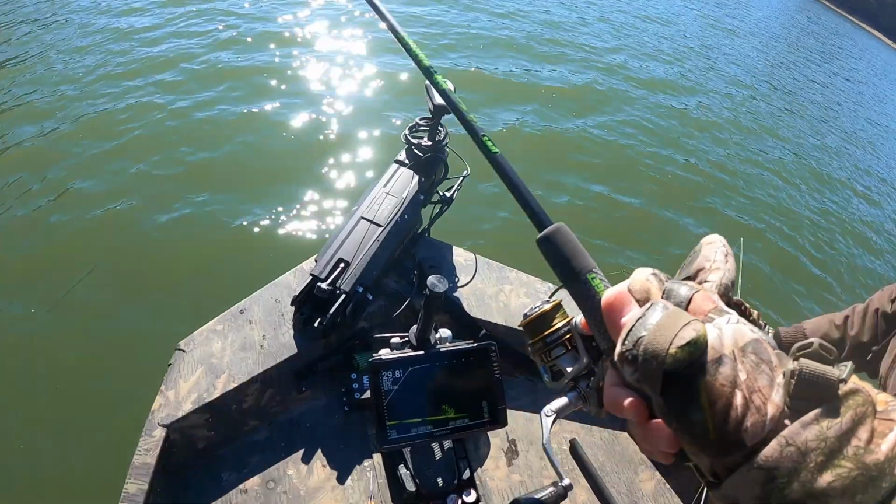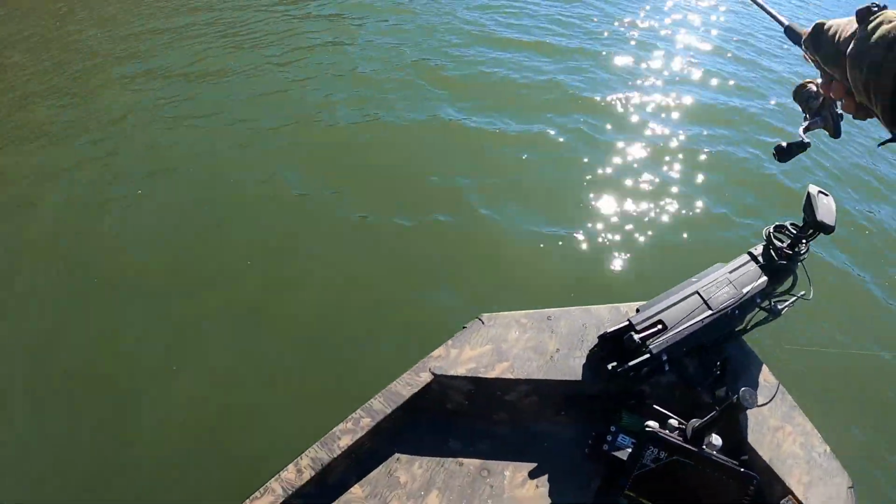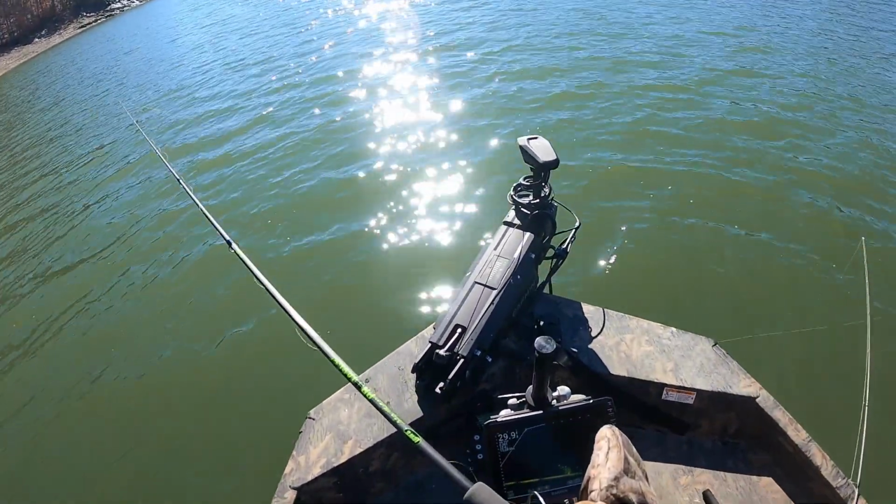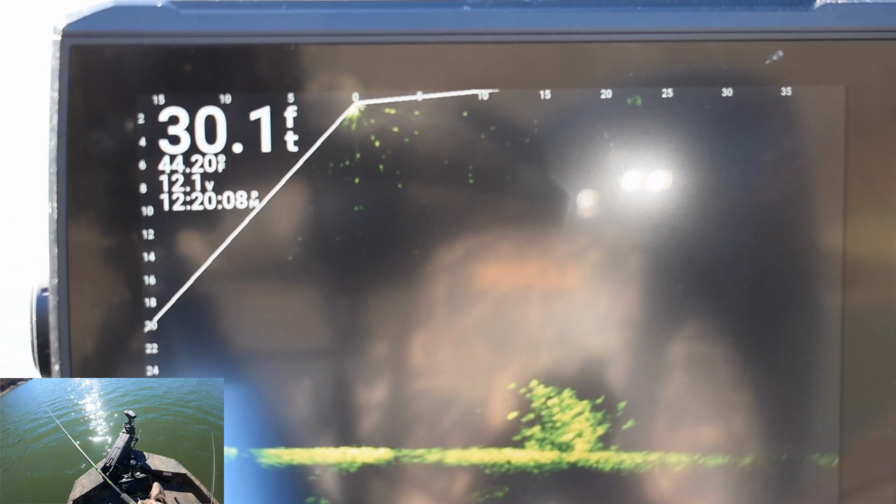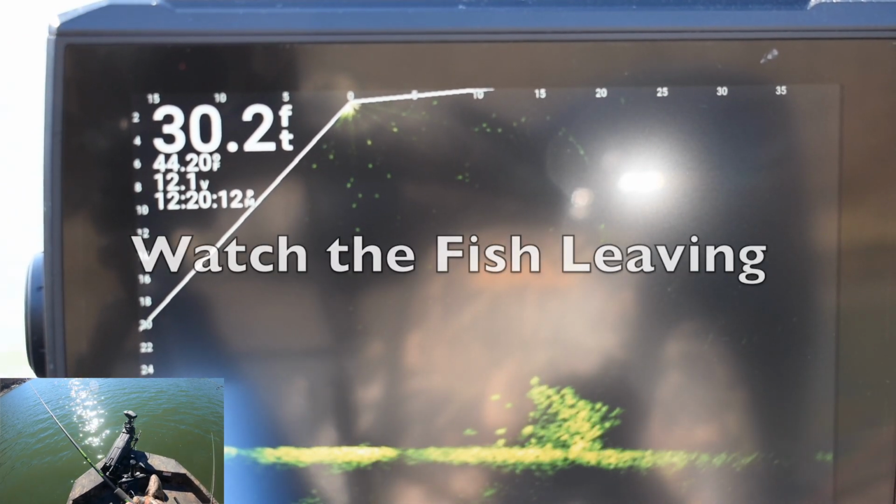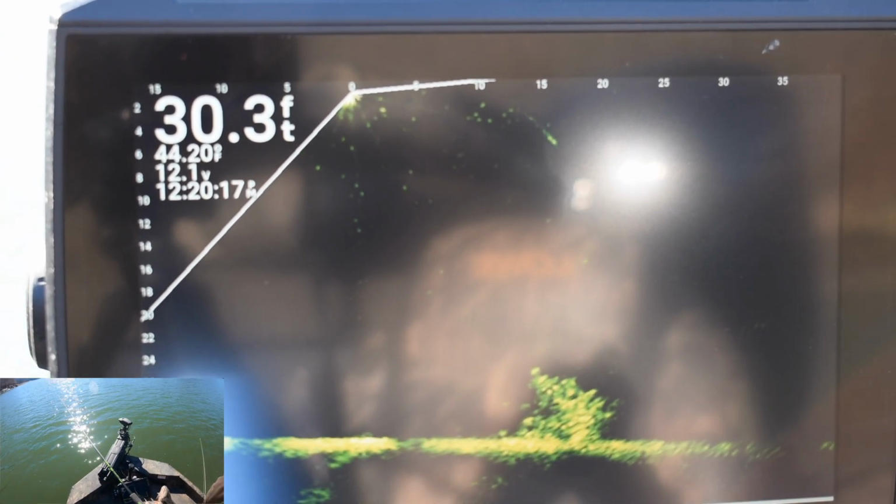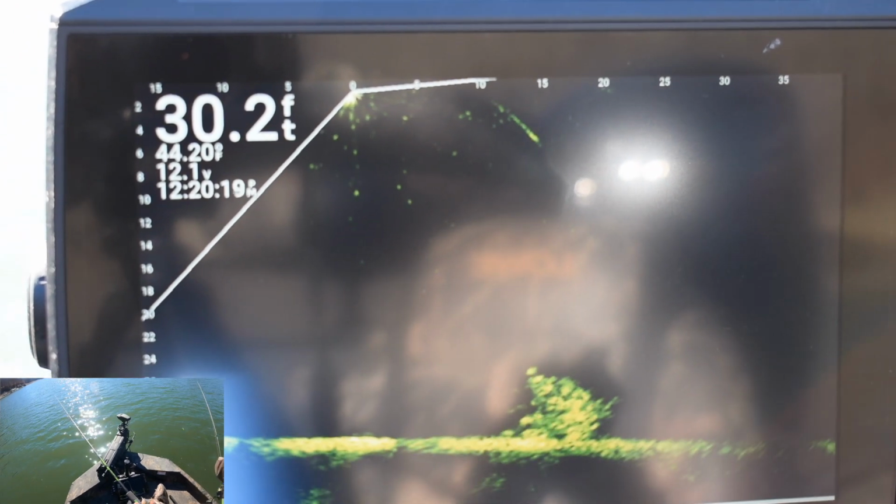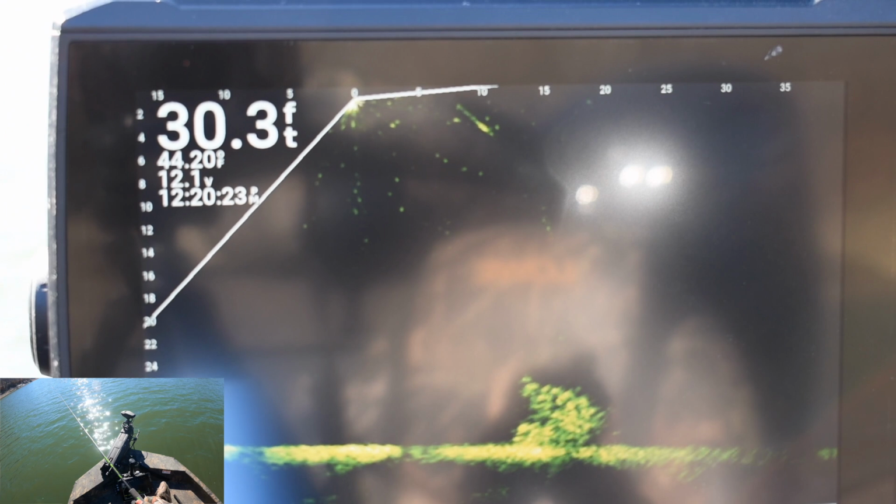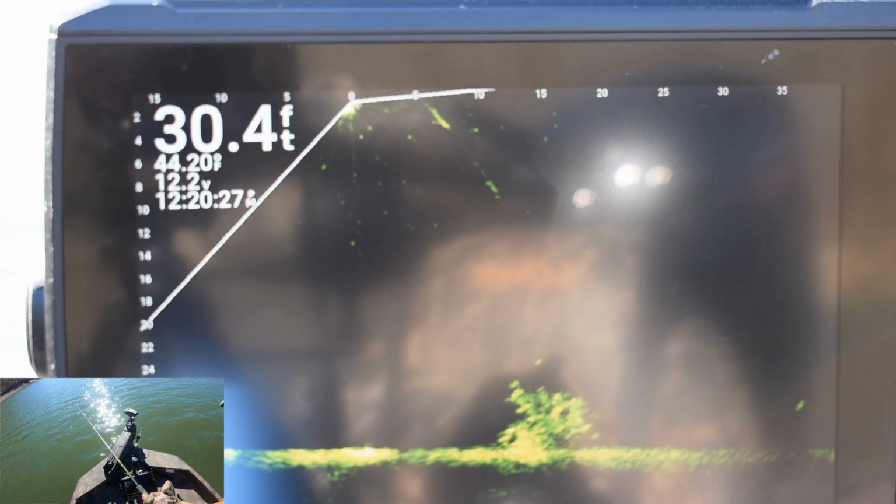This close here we should be able to. There we go. I got it right on top of them there. See if anything peels out of there. Besides it wants to eat.